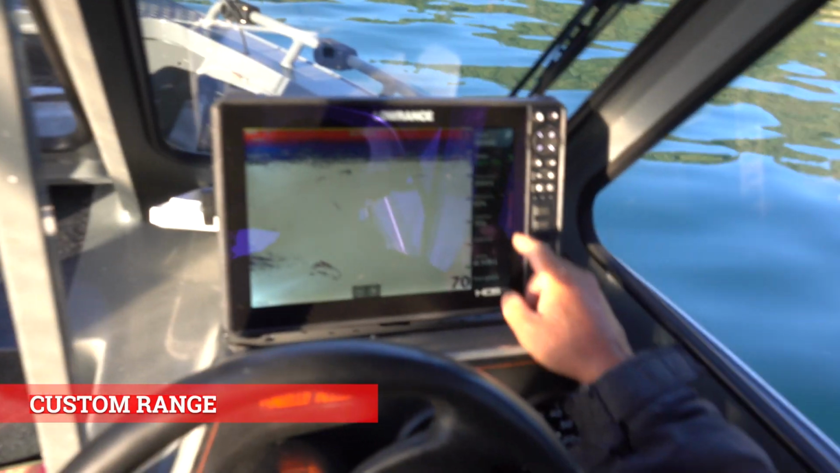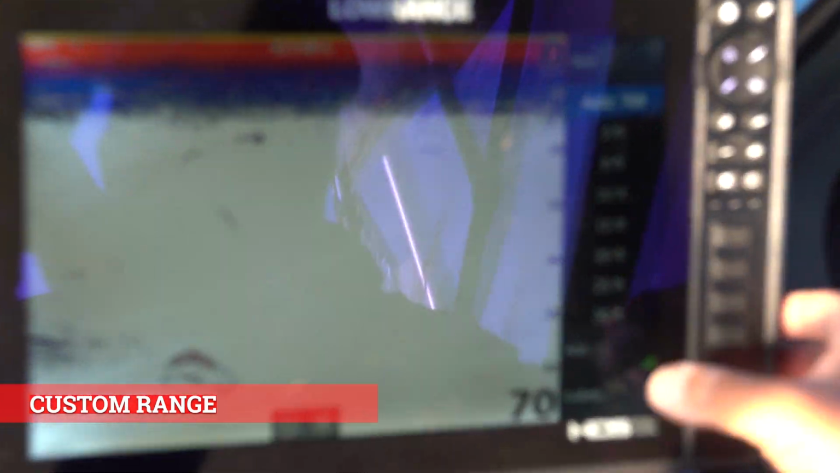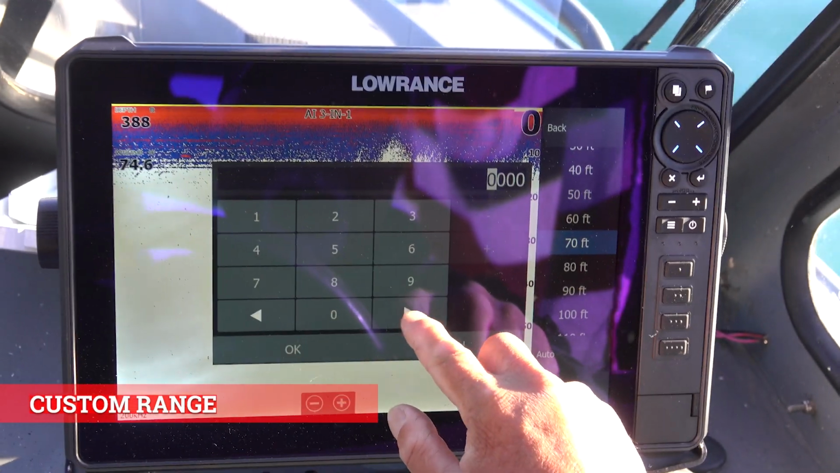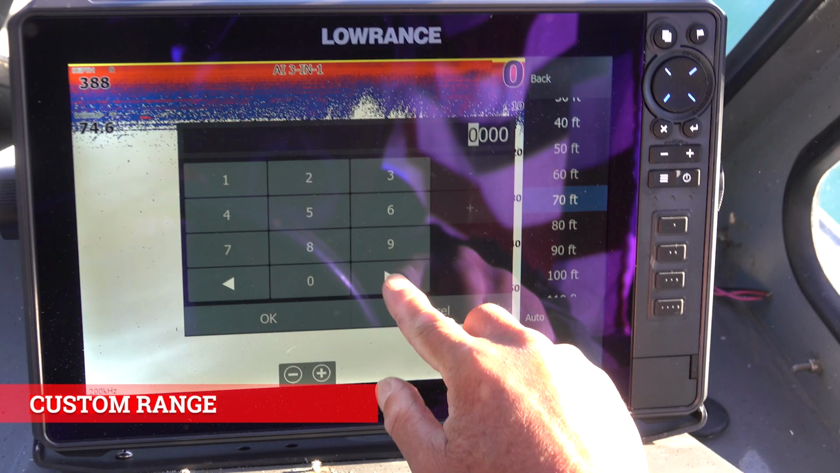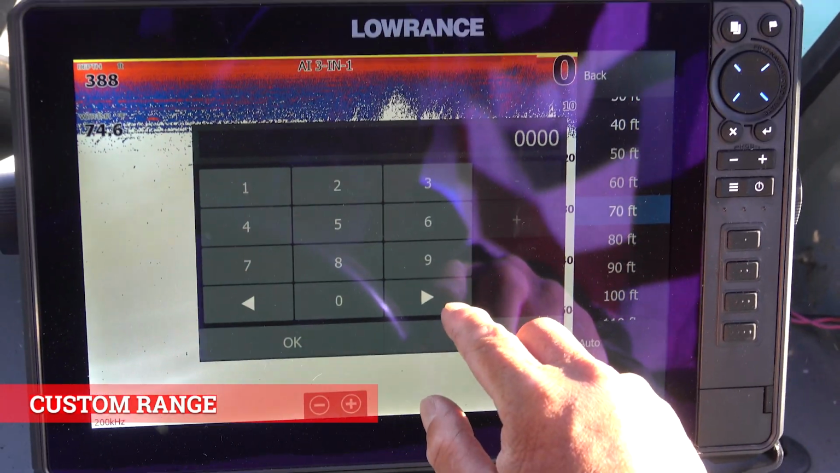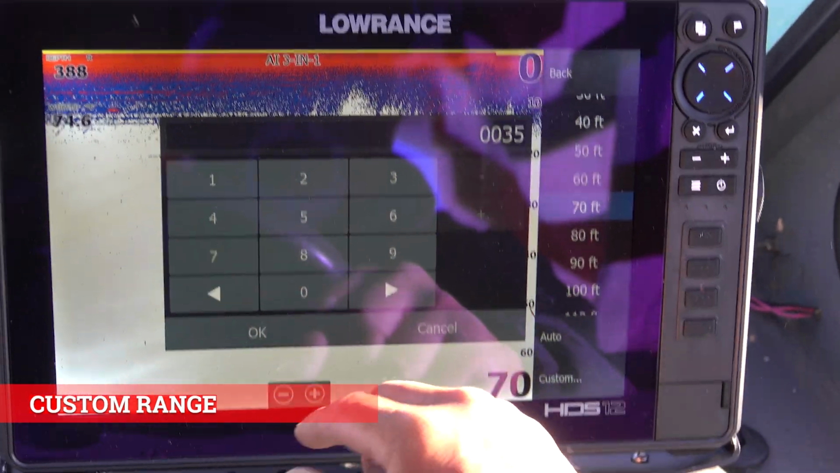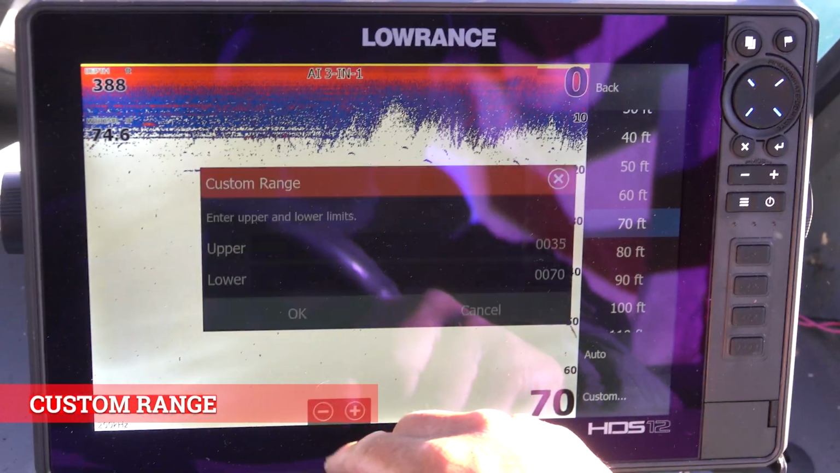So I'm going to go over here to range, and I'm going to take the auto. See that green? I'm going to hit the auto, turn it off, and then I'm going to hit custom. And you see that flashing? So all units you could do this. So I'm going to move over here, and I'm going to put the top, say at 35 feet, because I don't care what's up on the surface. And then I hit OK.